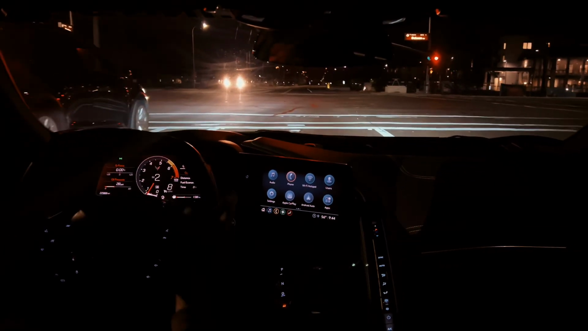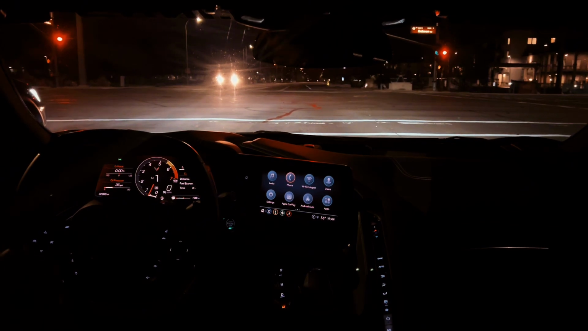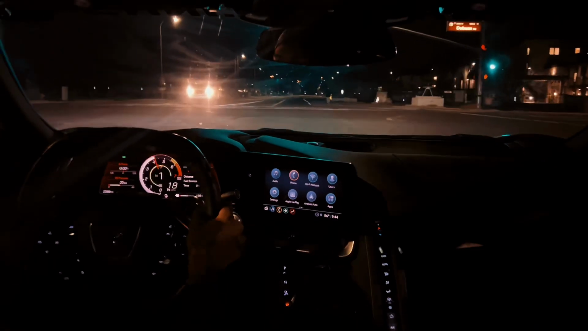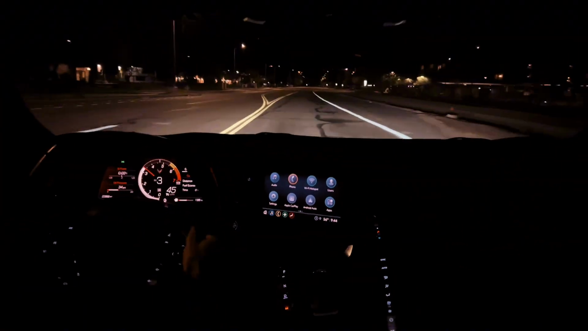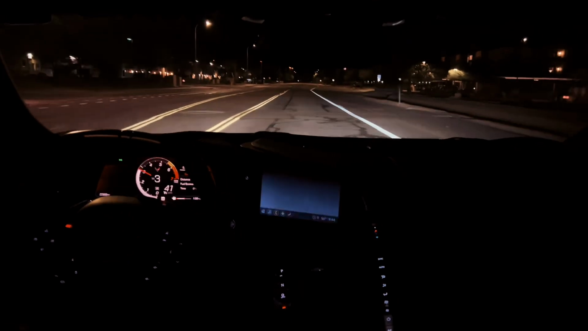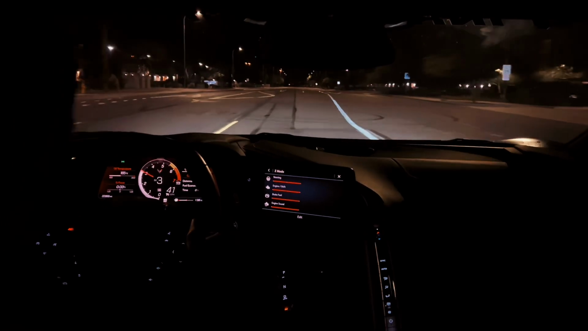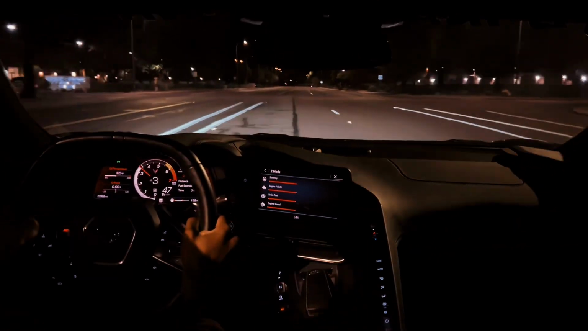Let's go over here. There's a corner up here that I want to hit. That would be fun. Actually, let's go Z mode. Z mode is the mode right below track mode. That's when the shifts get more aggressive, engine gets a little louder, steering's tighter, suspension's tighter, all that stuff.